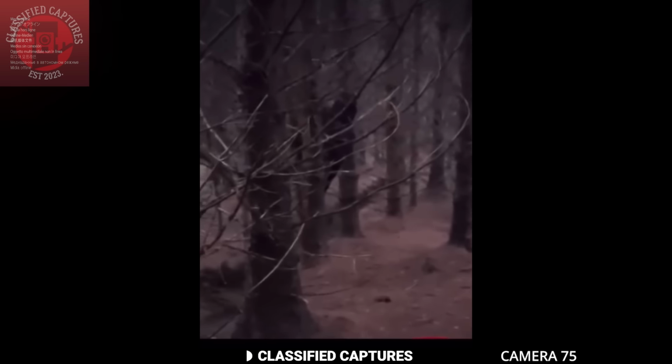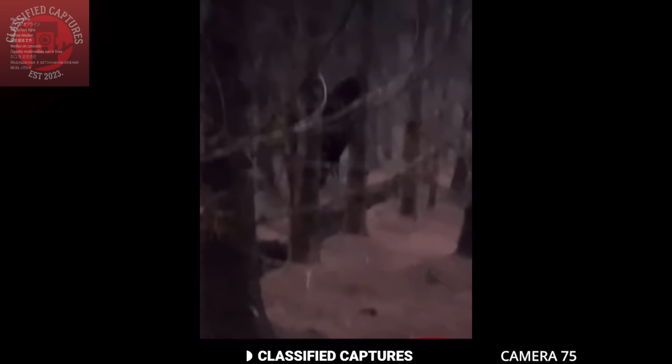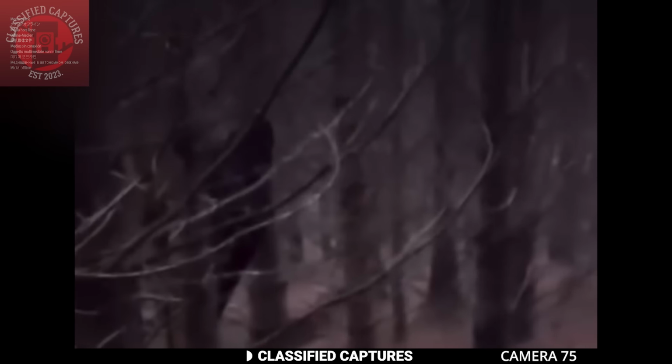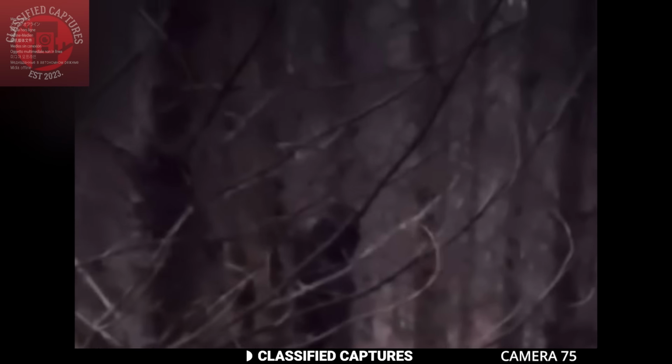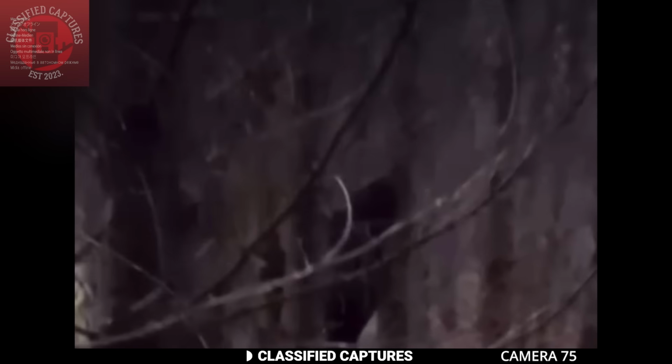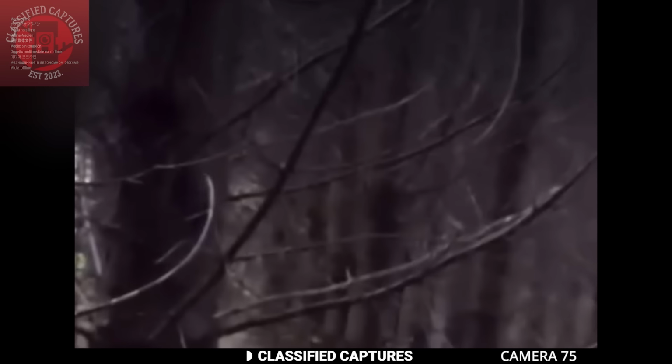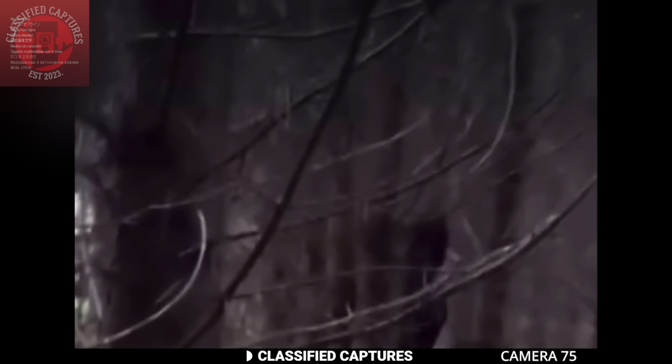A man was out in the woods late one evening when he had an encounter that left him running for his life. As he walked through the dense forest, he noticed a dark figure suddenly appear behind one of the trees. It wasn't just its presence that was unsettling, it was how it vanished. The tree trunk wasn't thick enough for anything to fully hide behind, yet the figure was gone in an instant. The moment he realized what had happened, he bolted out of the woods as fast as he could.